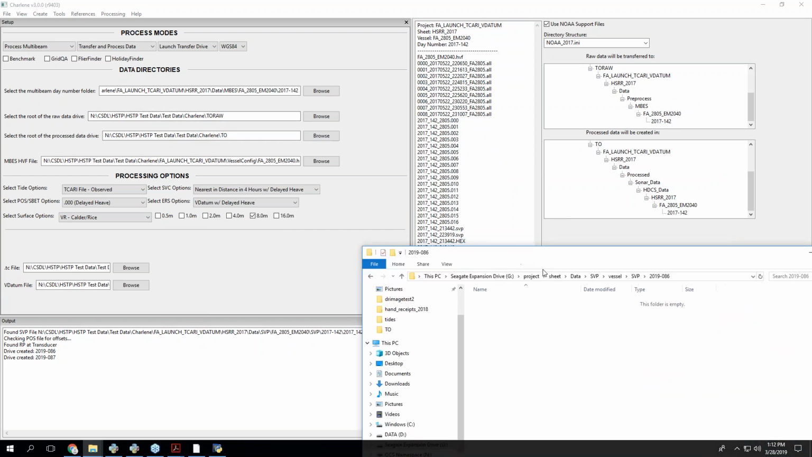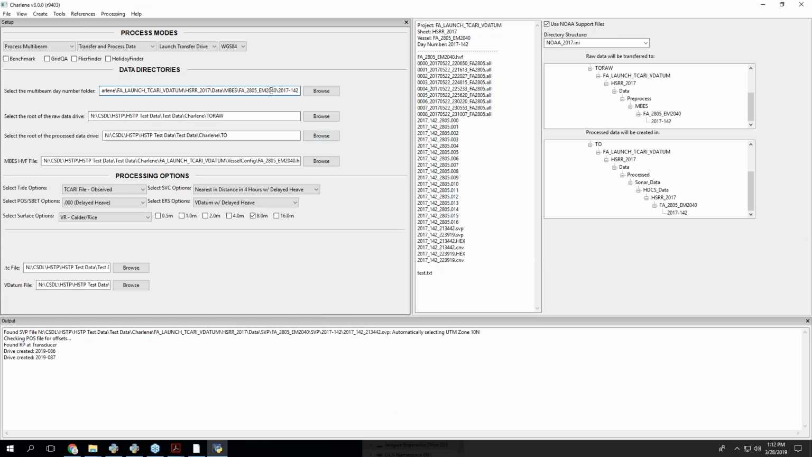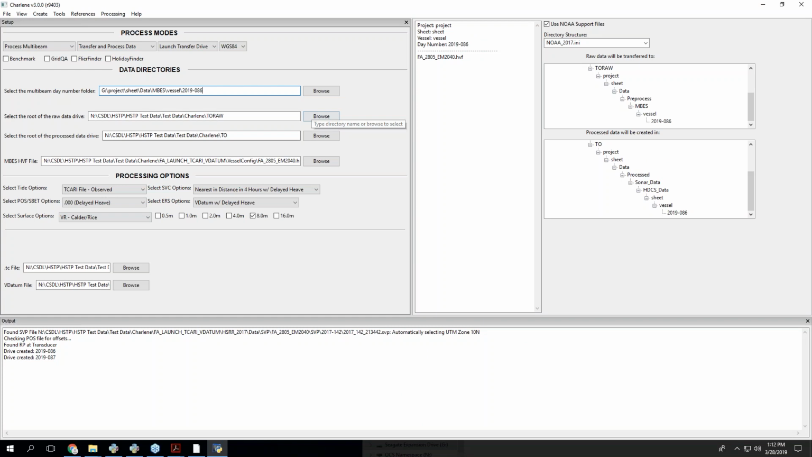Maybe I should shift both screens. You come back here. And you take this and you put it here. You get something like this. So I put it in for the multi-beam day number folder, and it saw project sheet, vessel, day, and then it found no files because there are no files.